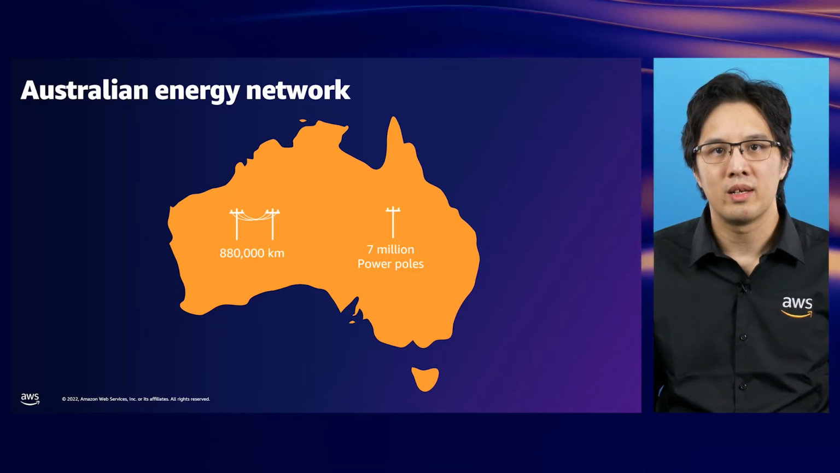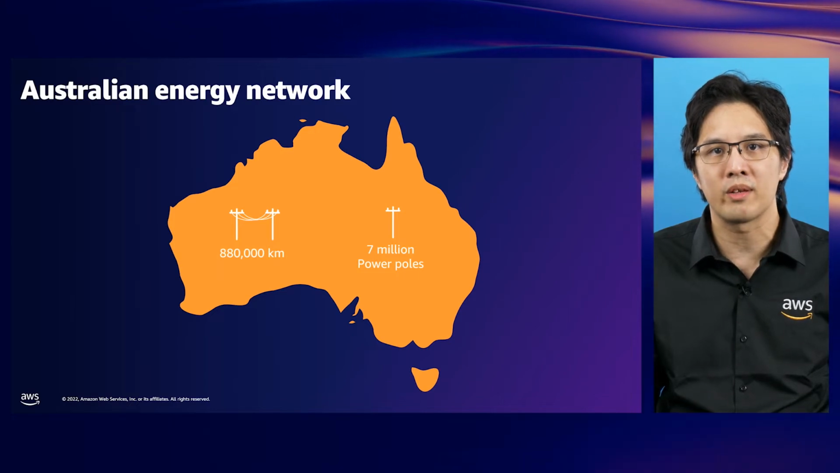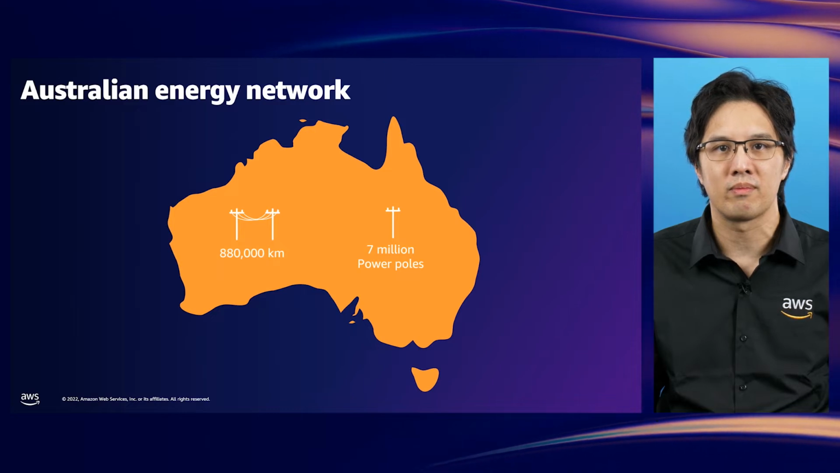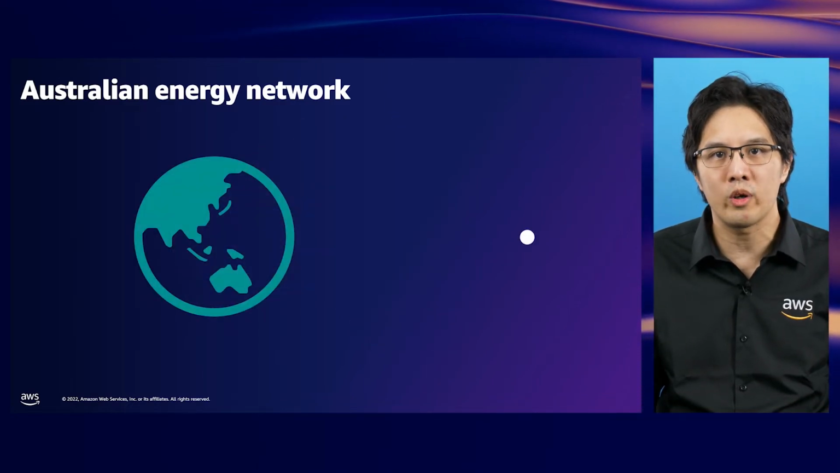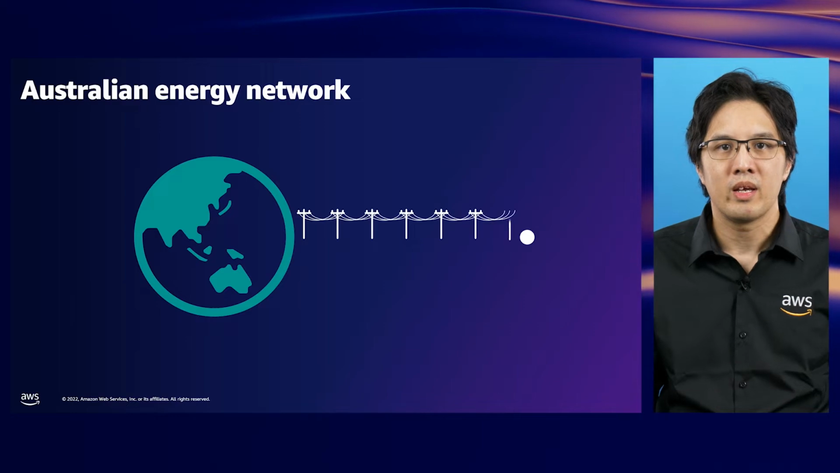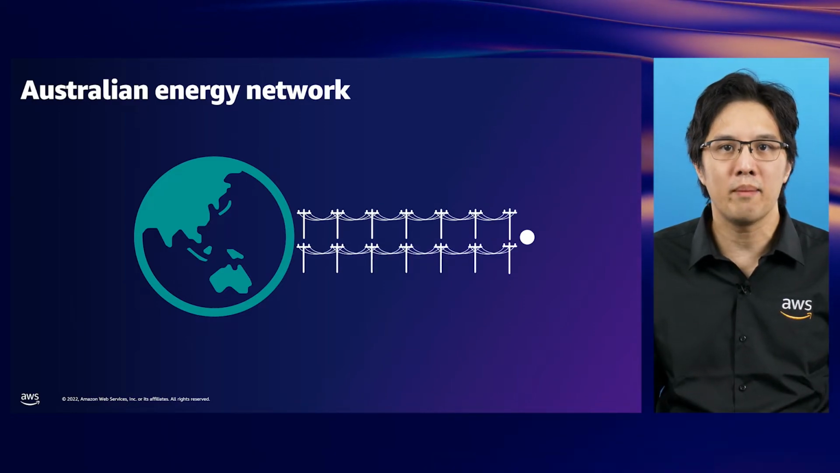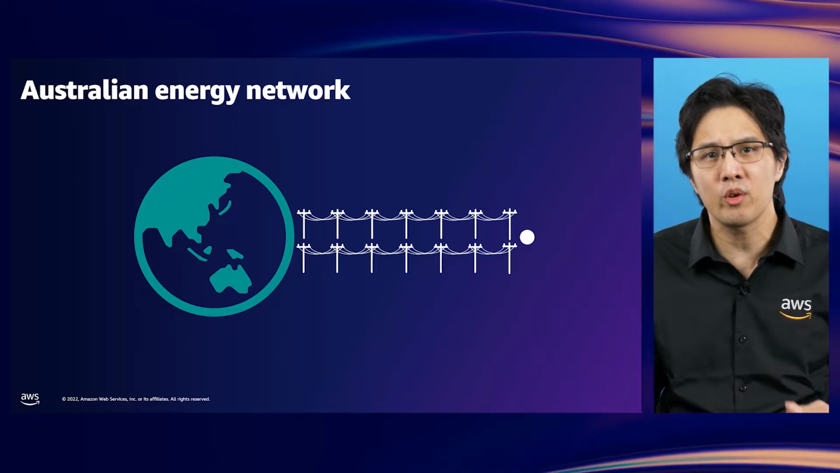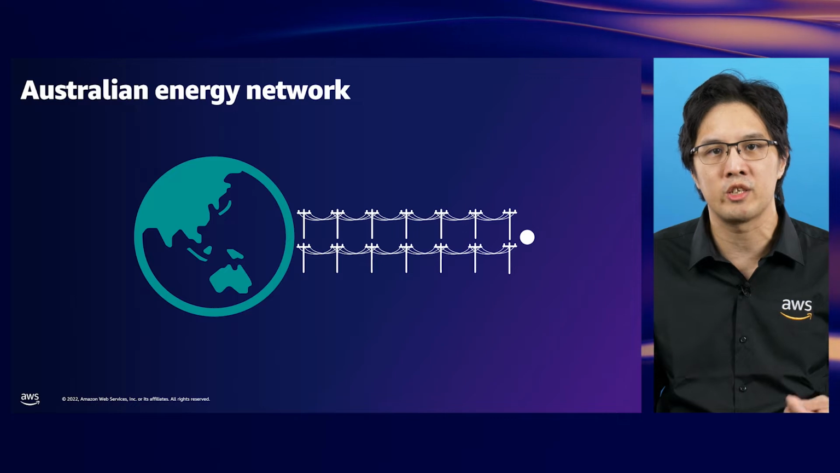In Australia, electricity network providers manage over 880,000 kilometers of electricity distribution with 7 million power poles. To understand the scale of the effort needed to inspect and maintain all these power lines in Australia, if we line up all the power lines in a straight line, we'll be able to travel the moon and back and then some. Now, imagine having to visually inspect 880,000 kilometers of power line for vegetation intrusion.